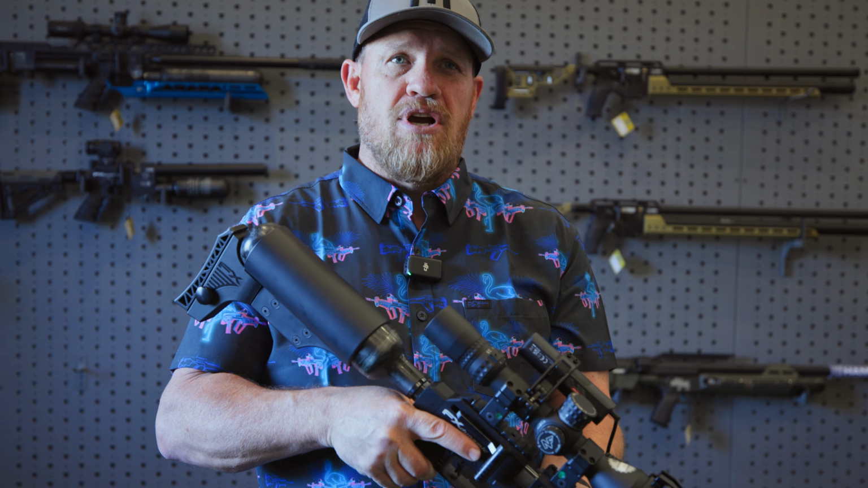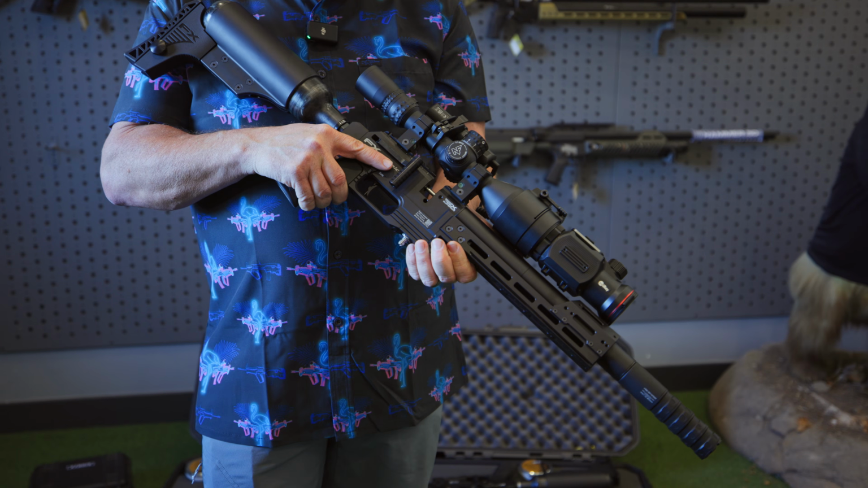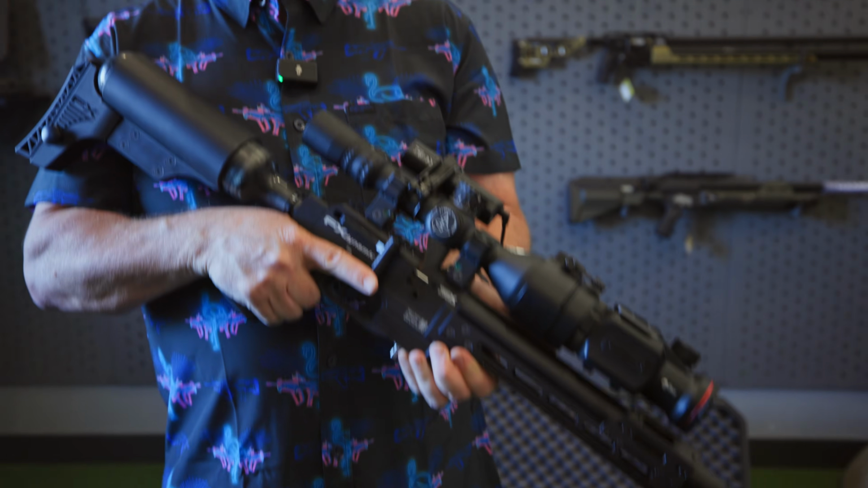I got the impulse there to stay quiet. This thing's gonna get a phenomenal shot count. It's in 22 cal, I'm shooting 22 cal Hades. I think that's a great rig for tonight. That's what I'm gonna use. I'll let the other people show you their cool rigs right now.